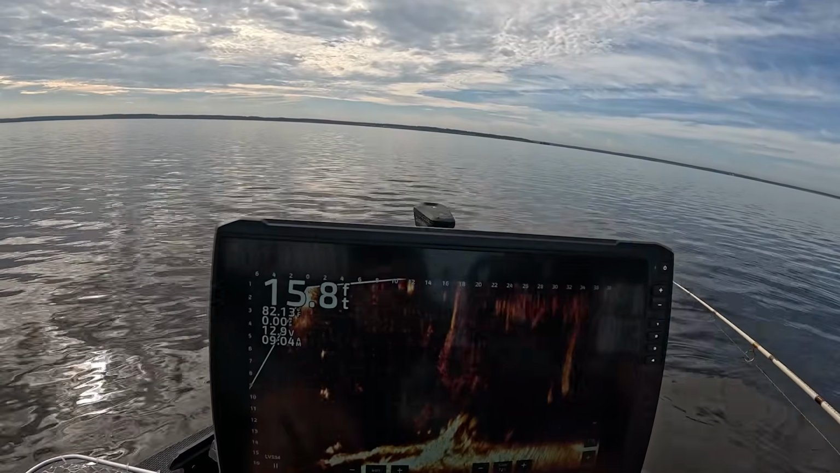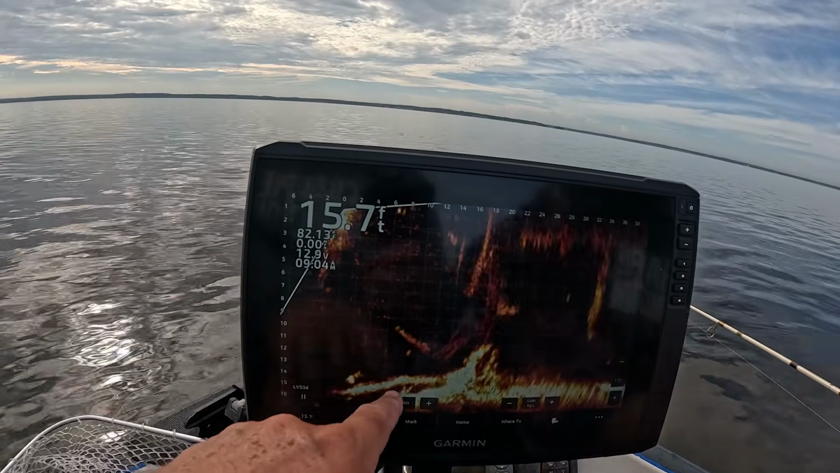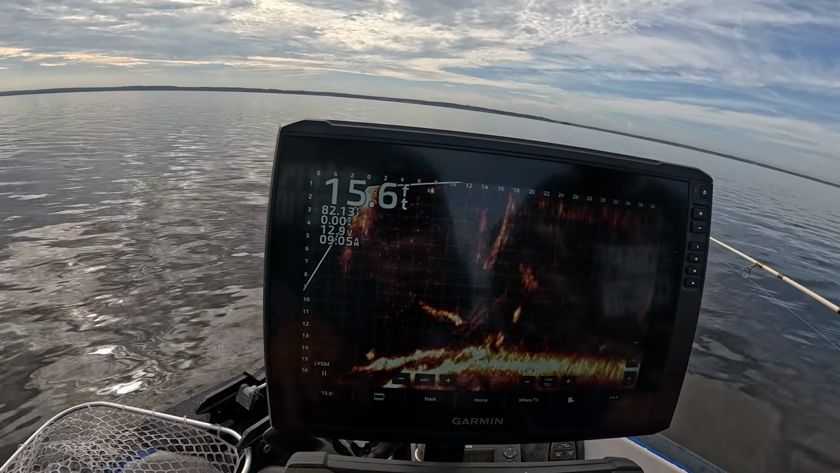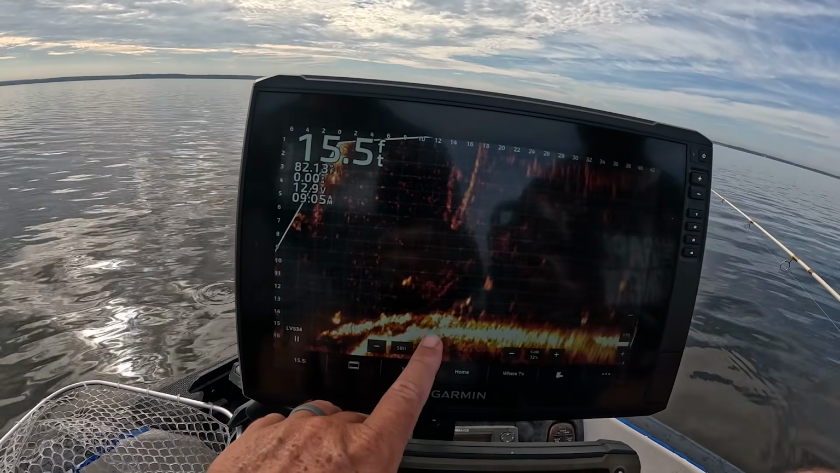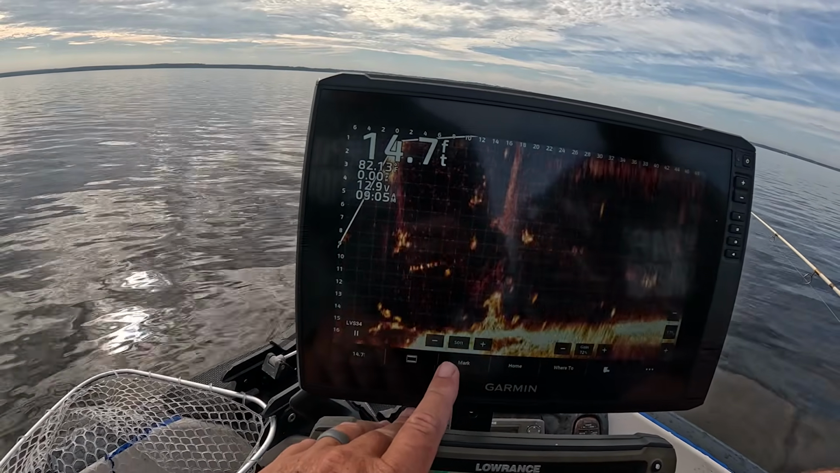You can see even the stump on the screen there. It kind of lays on the bottom like that. It's part of the root ball of it even. Let's see if I see it. I thought I saw another section of fish off to the side there. Let's see where they're sitting on that stump.